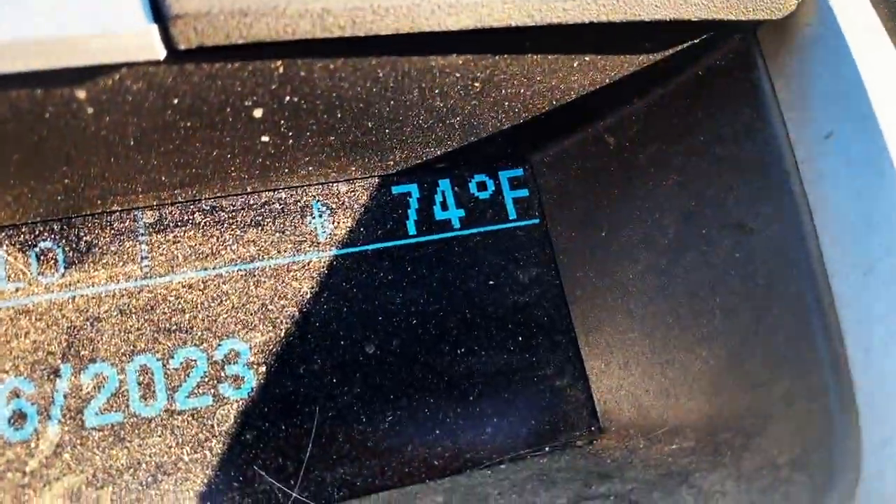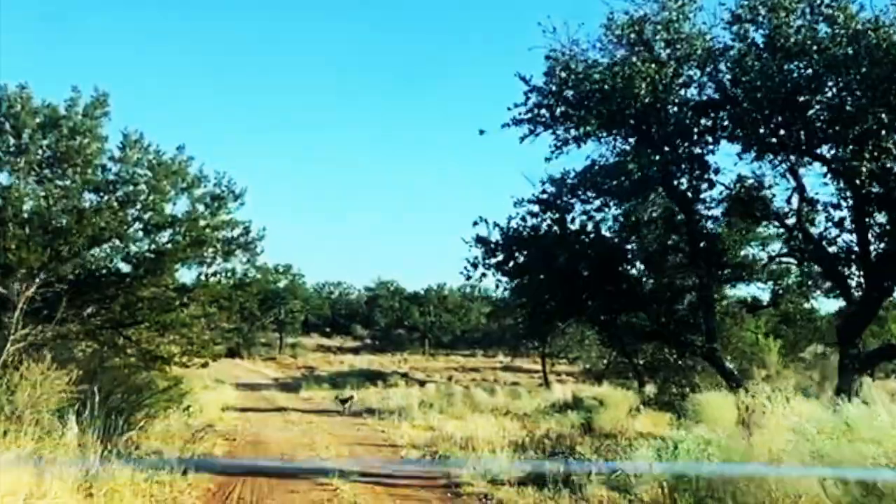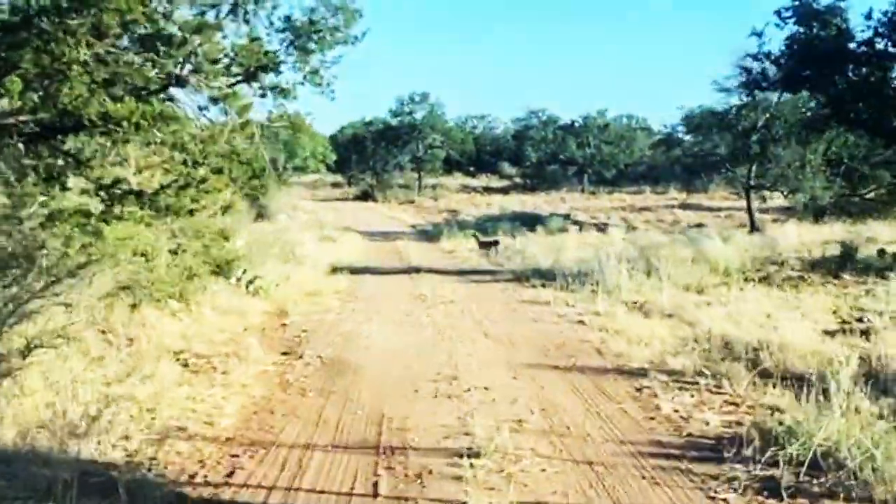The morning I departed, it was an incredible 75 degrees. There were deer moving everywhere. Baby, mama.